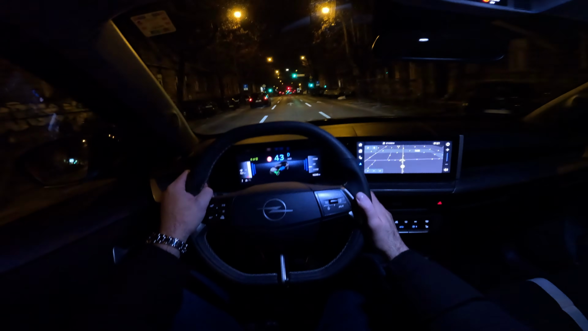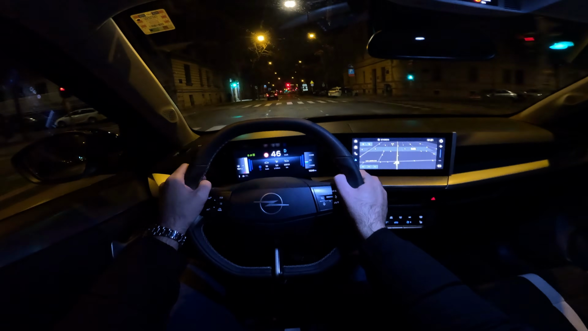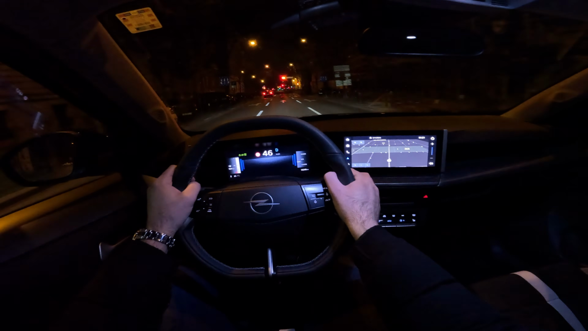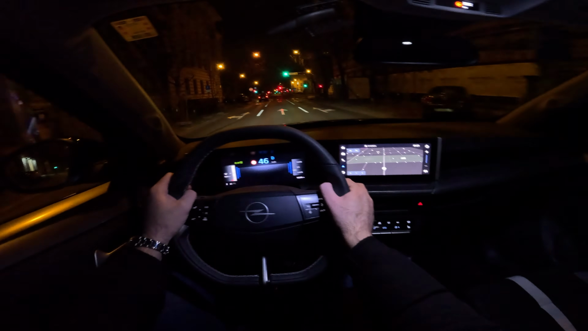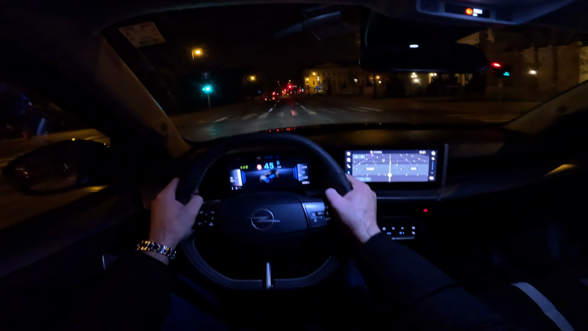You can change the views on the digital cockpit by pressing the button here. I will keep this view, I quite like it.